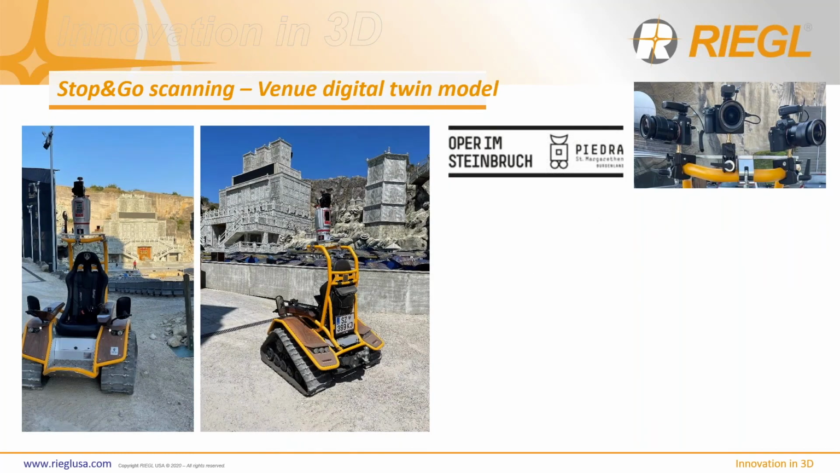So besides that city tree modeling, here we have a venue digital twin application, right? This is an older venue, an opera house, and this setup is quite unique, and the data I'm going to show you next is going to be incredible.